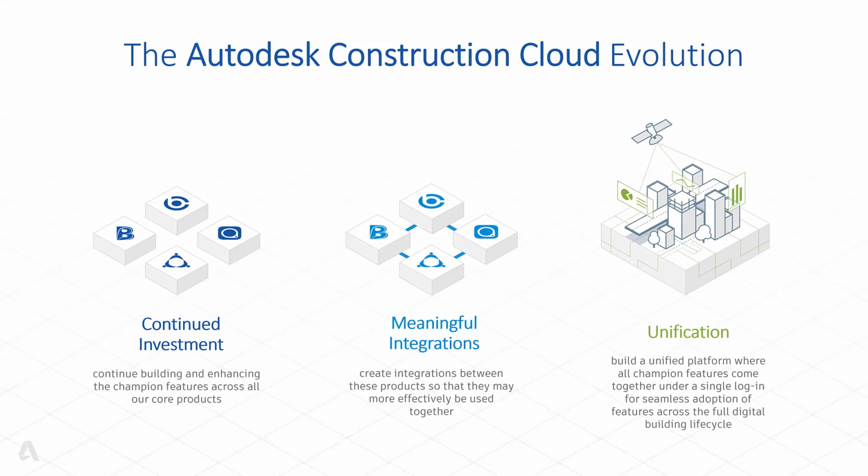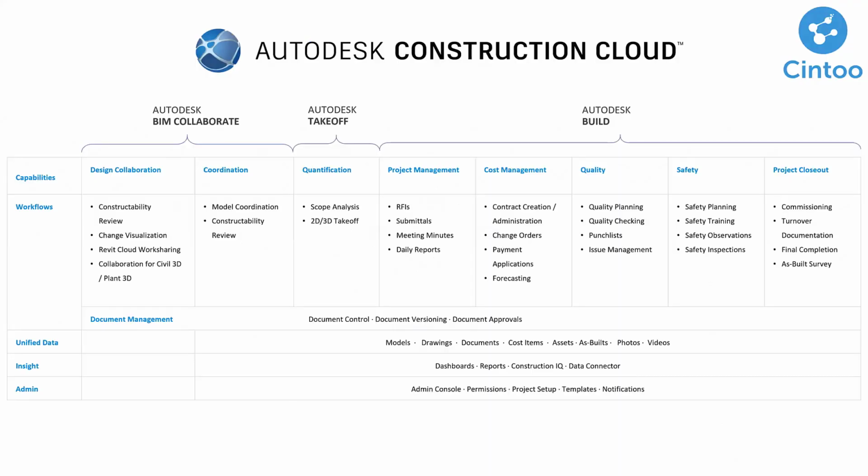And then, really ultimately, unifying those tools to create consistent products and workflows, delivering a unified platform where champions come together. And so what that unified platform really looks like, next slide, is this Autodesk Construction Cloud that we announced last year at Autodesk University. And so Autodesk Construction Cloud comes in 4 pillars.